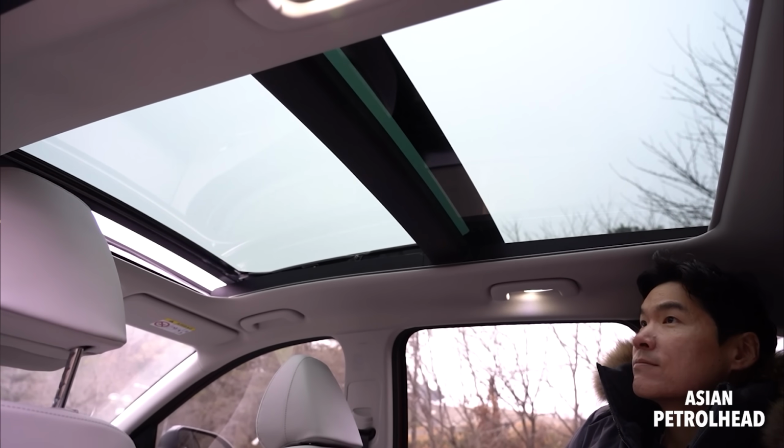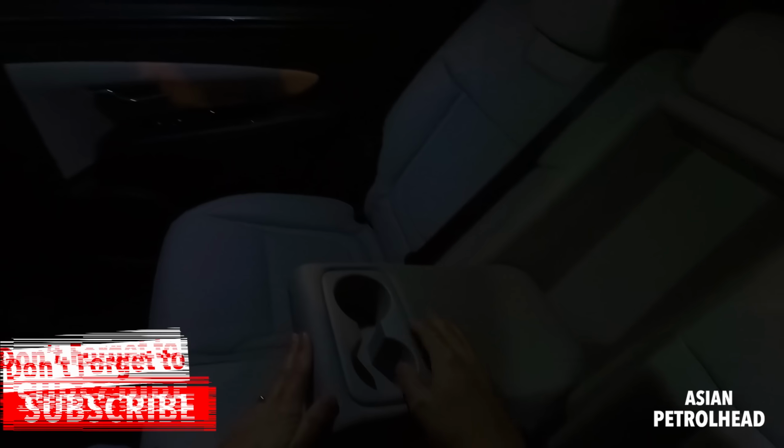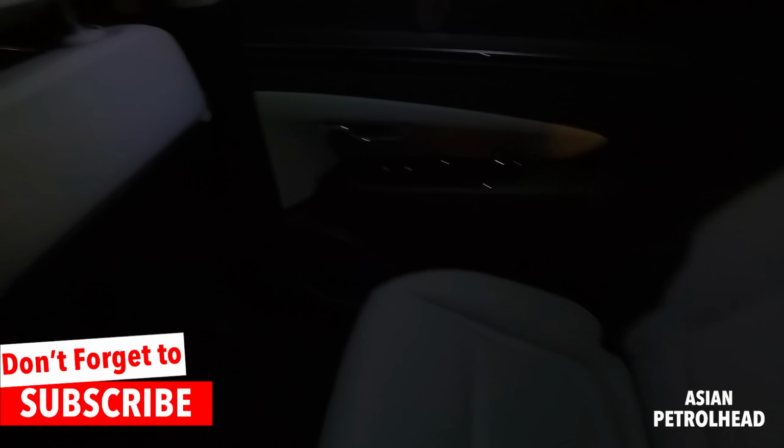So we also have a big Panoramic sunroof on the top, good armrest with 2 cup holders. And I'm going to show you the moon lamp. This car has moon lamp, but does not have it for the second row seat. So let me just move to the first row seats. We have a cup holder here. So actually water bottle holder, I should say. Okay, so it says Tucson here. So that's about the second row seats.